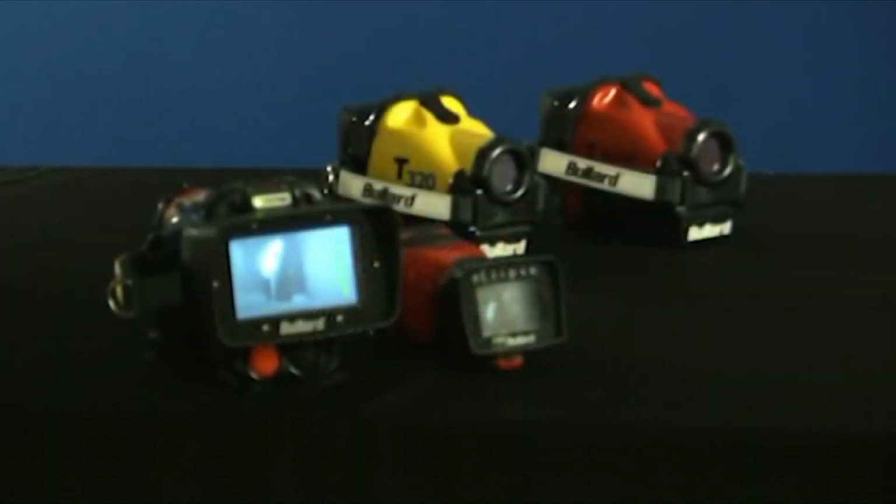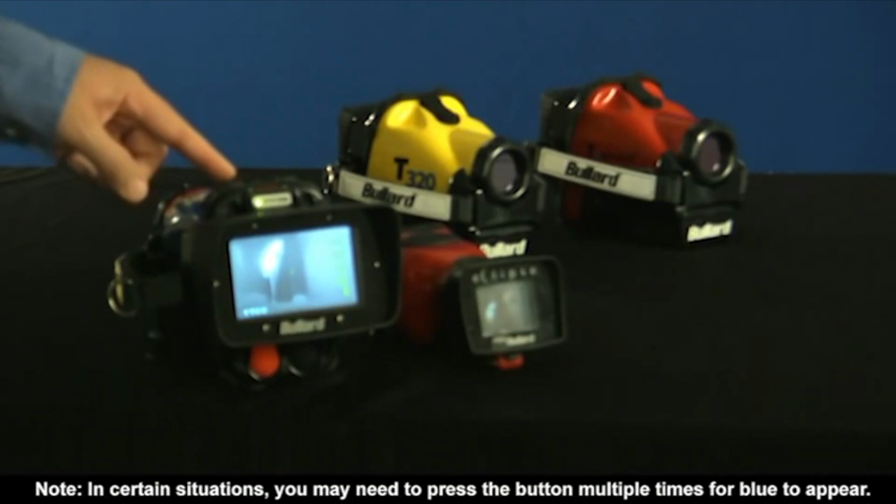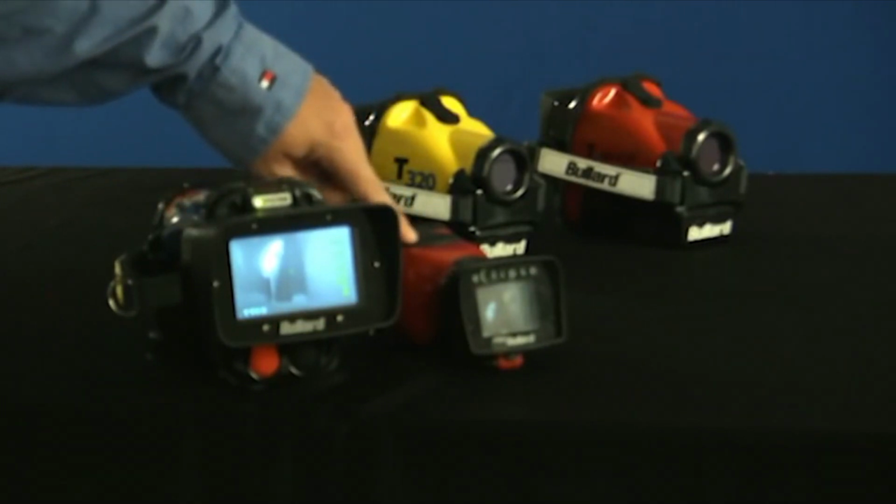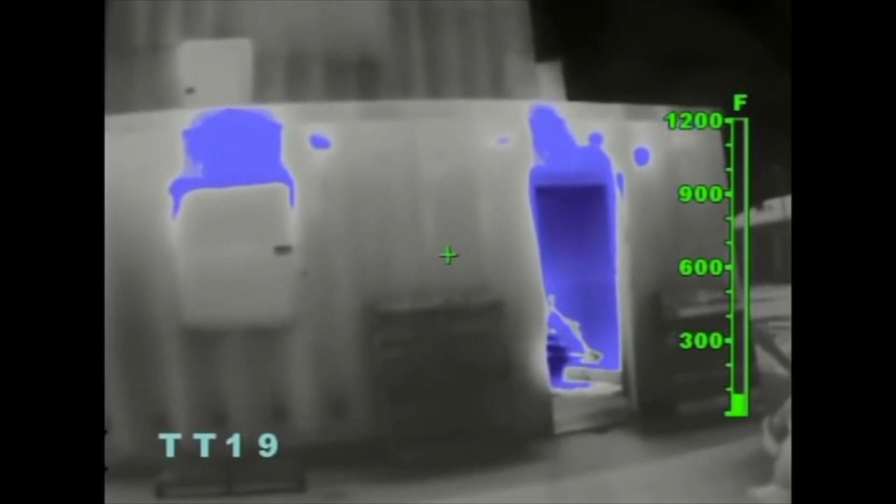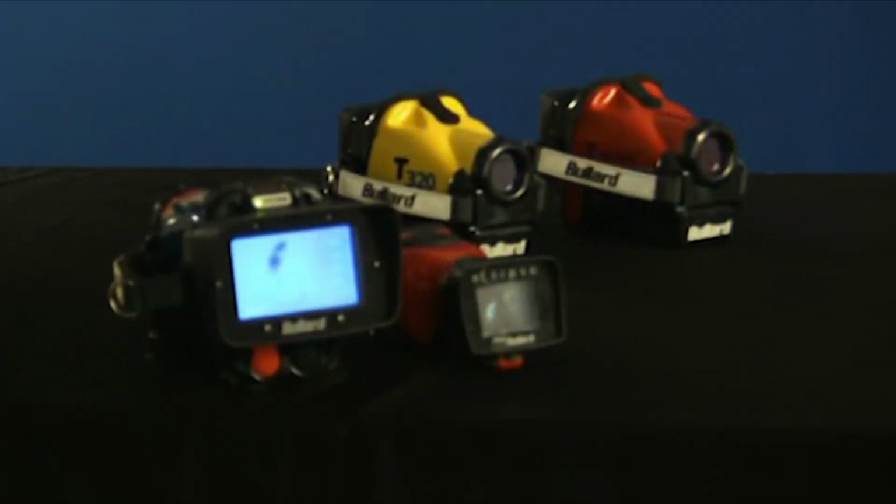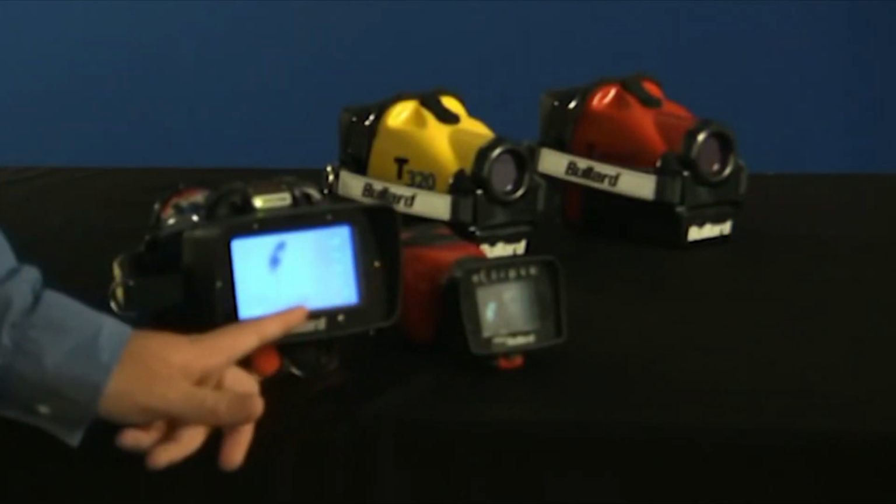When you activate the electronic thermal throttle, it will automatically sense the hottest area in the imager's field of view and color it blue. Continuing to press the down button, or the left button on the Eclipse, will further engage the electronic thermal throttle and will color more of the scene blue, eventually coloring even the coolest objects blue. As the thermal throttle engages more of the scene, the blue will become lighter in hue to help differentiate objects in the scene.